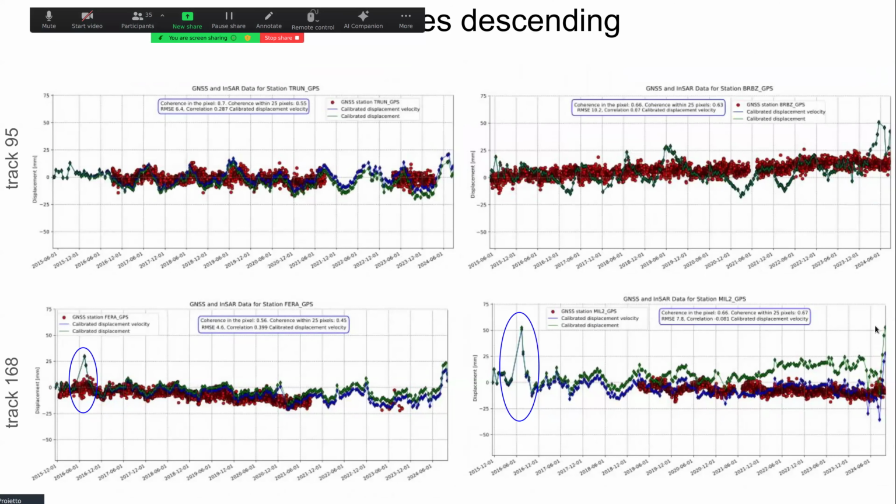Moving on to the descending, the philosophy of the plot is the same. What I can say here is that also in this case there is this seasonality, maybe a strange behavior. And also here in these tracks, we have these very big artifacts, and in some points they are 50 millimeters. That is a lot.